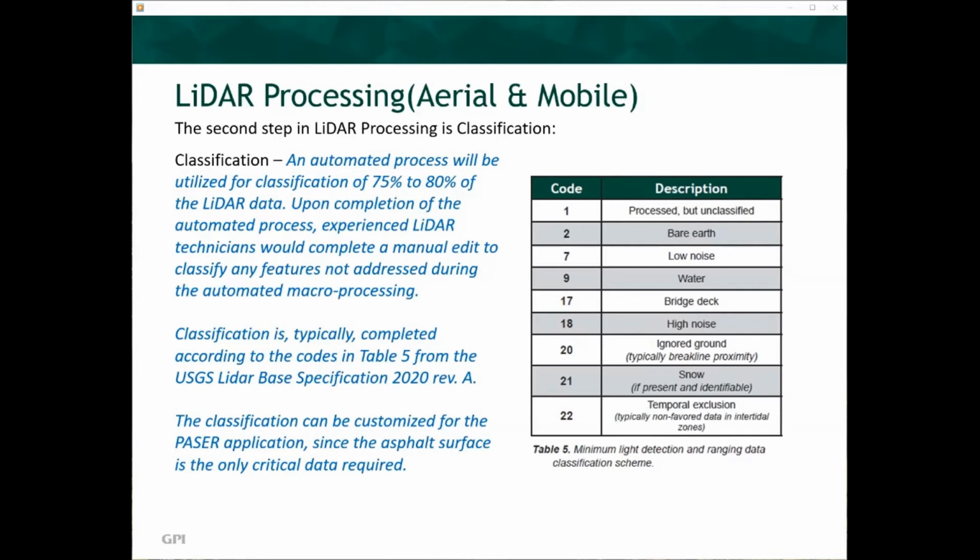The second step in LiDAR processing is classification. An automated process will be utilized for classification of 75 to 80% of the LiDAR data. Upon completion of the automated process, experienced LiDAR technicians will complete a manual edit to classify any features not addressed during the automated macro processing. Classification is typically completed according to the codes in Table 5 from the USGS LiDAR Base Specification 2020 Revision A. The classification can be customized for the PASER application since the asphalt surface is the only critical data required.